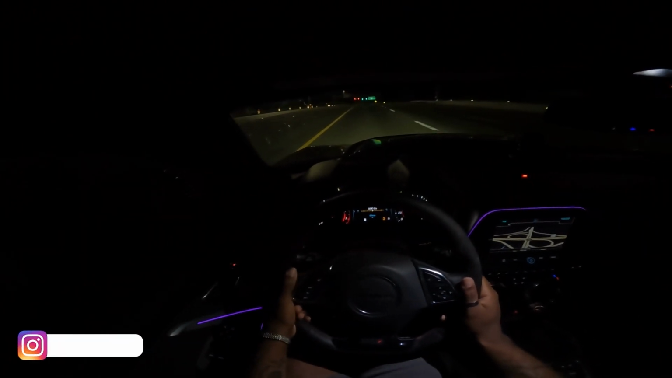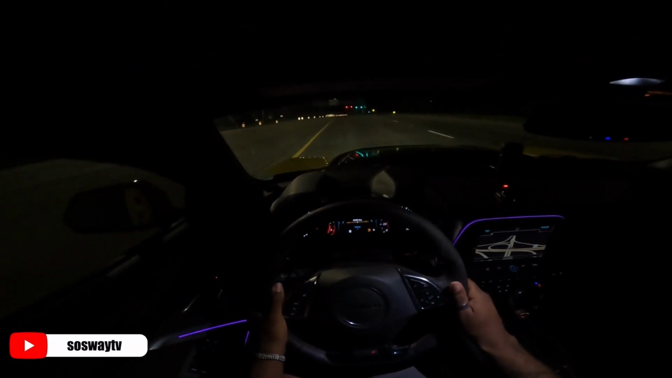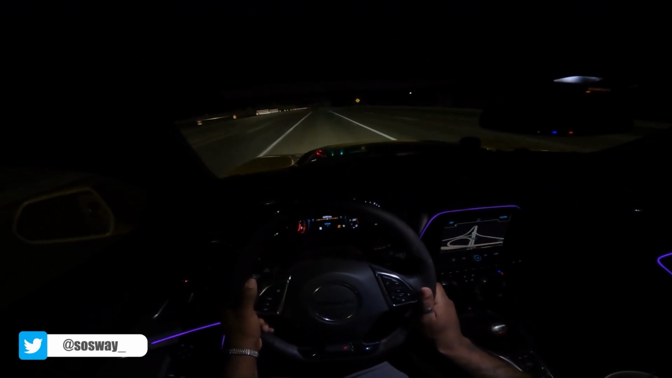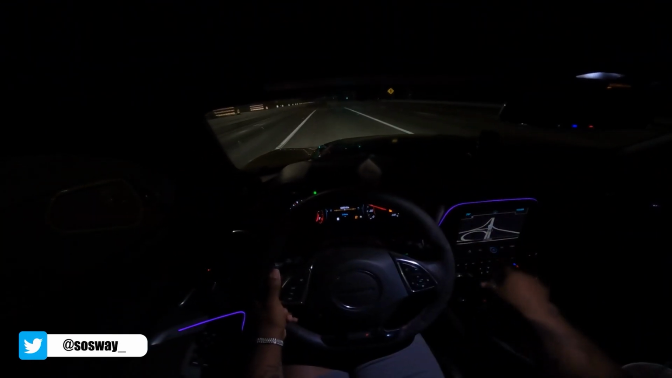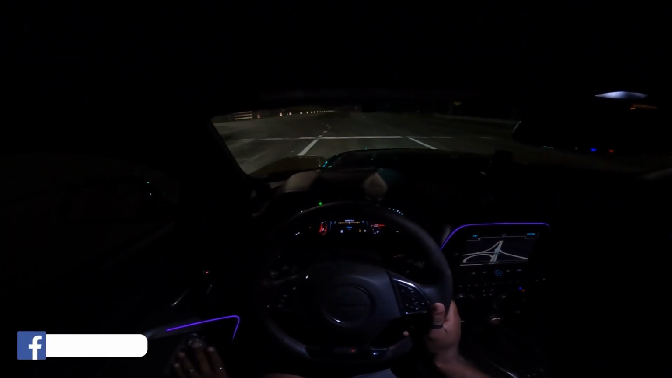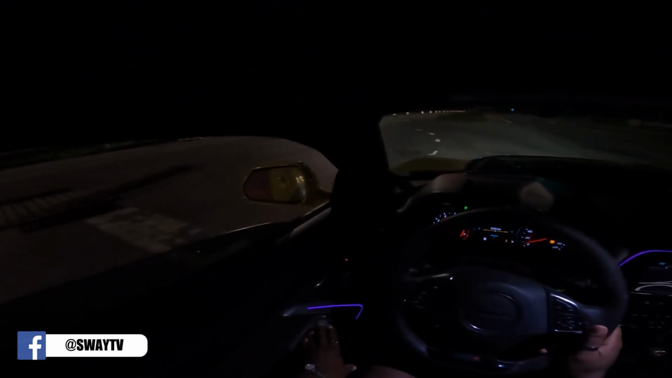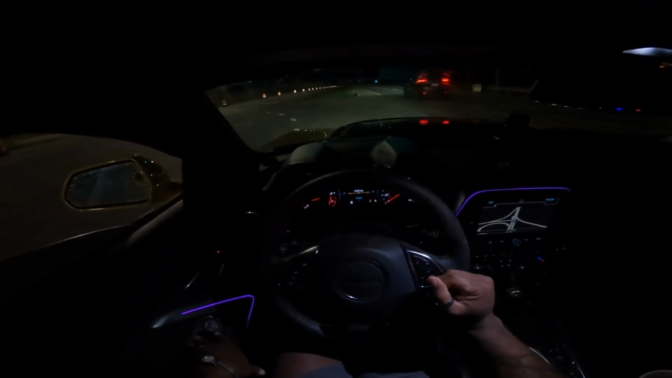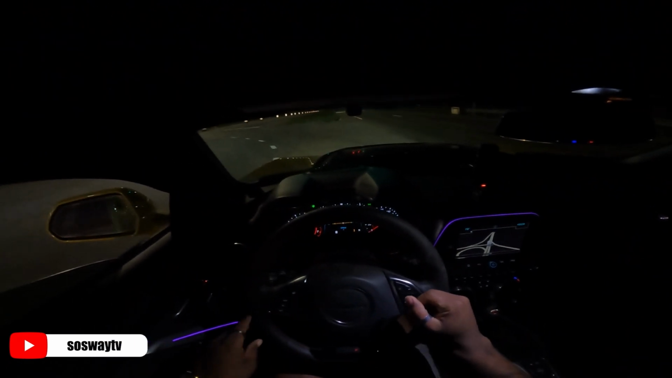Lightning right there, my boys. All that is crazy. I don't know if y'all can see that, but let the windows down a little bit though. Holy shit, yeah. Good thing I'm going left right here. Oh, we out.